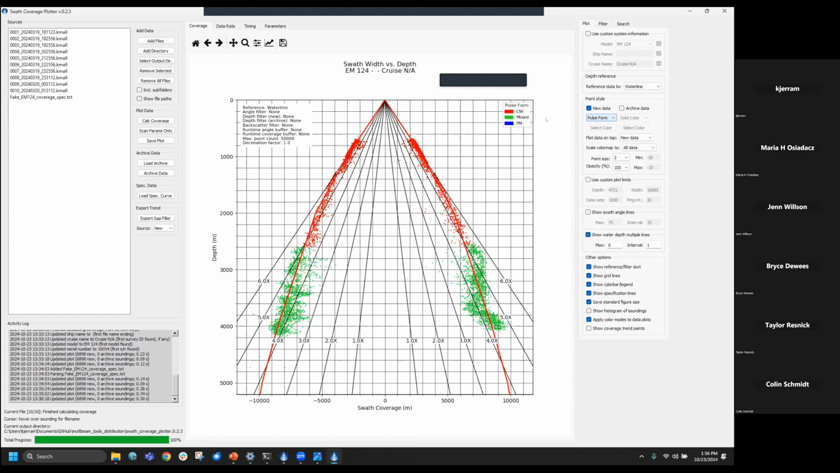You can look at pulse forms. You can see it used a regular CW pulse form down to about 2,400 meters, and then it switched to CW pulse forms on the inner swath and FM on the outer swath. They call that a mixed swath pulse form. We never got deep enough for the system to auto select FM pulse forms. That would have been very deep mode or deep or further. So yeah, we use this just to visualize how the system's doing.